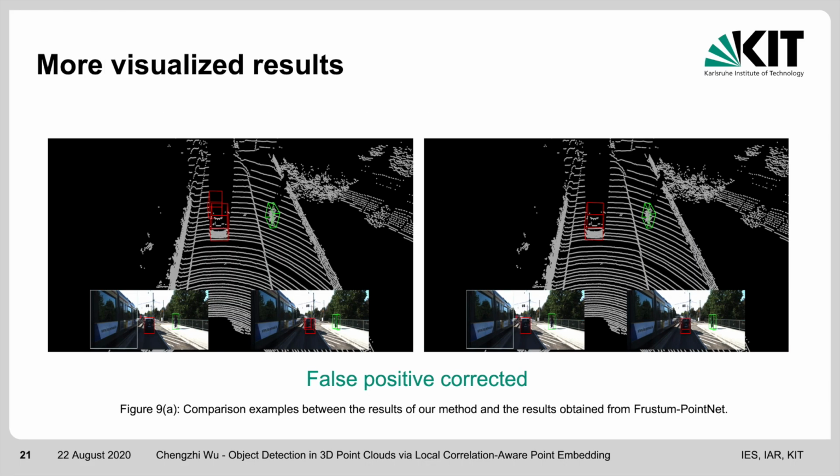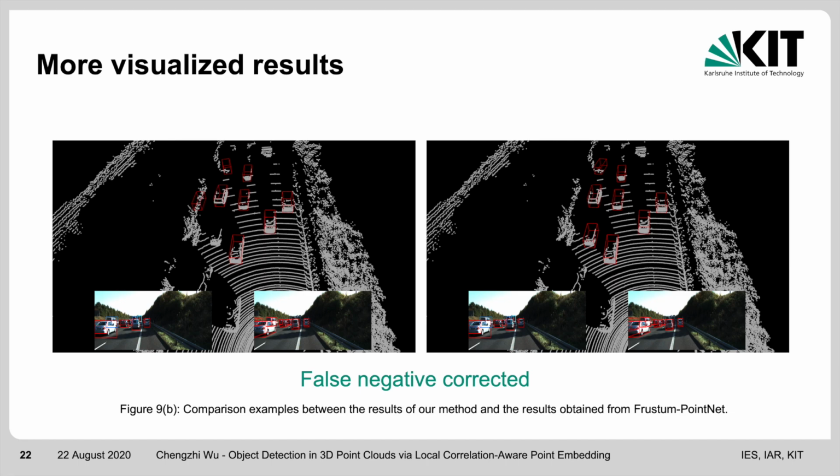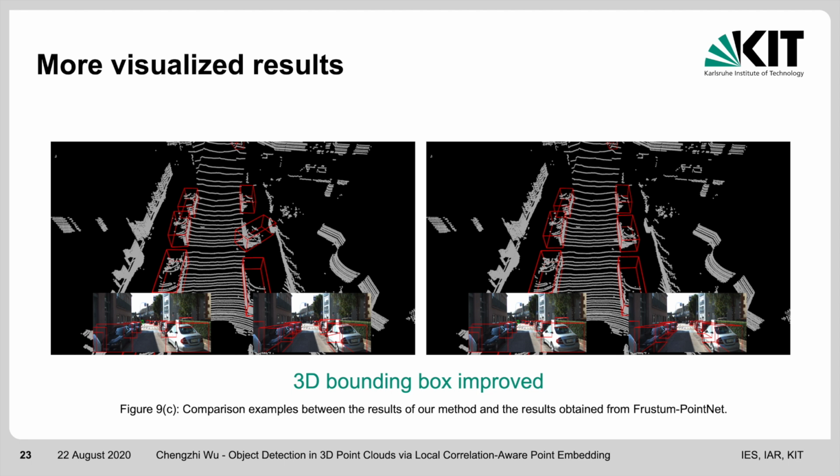Here are some more visualized results with our improved method. For example, in this case, a false positive has been corrected. In this scenario, a false negative has been corrected. In this scenario, the 3D bounding box of the car has been improved.